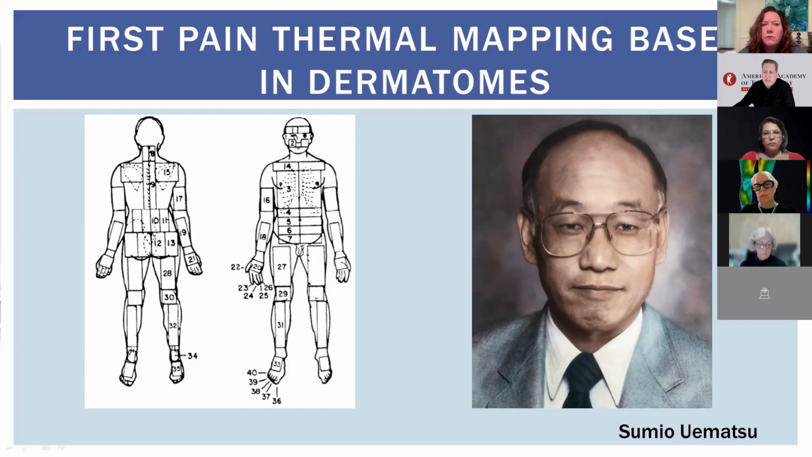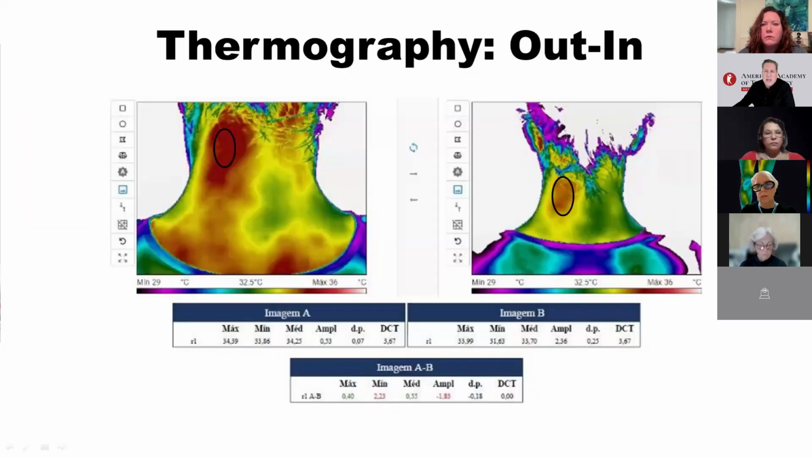But wait, something else has happened and we can't overlook it. In classical out-in thermography, the most common method is measuring temperature differences between opposite sites. You select a region of interest, compare it with the opposite side, and subtract the average temperature difference. This is called calculating the delta to record the variation between two values.